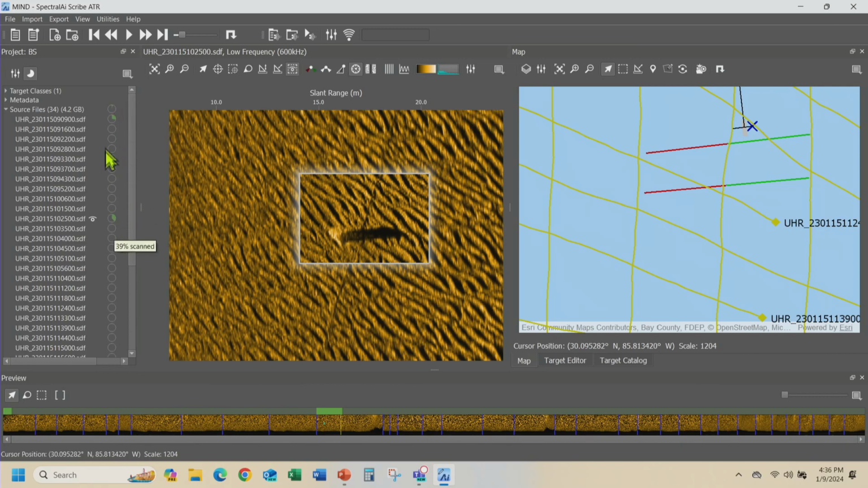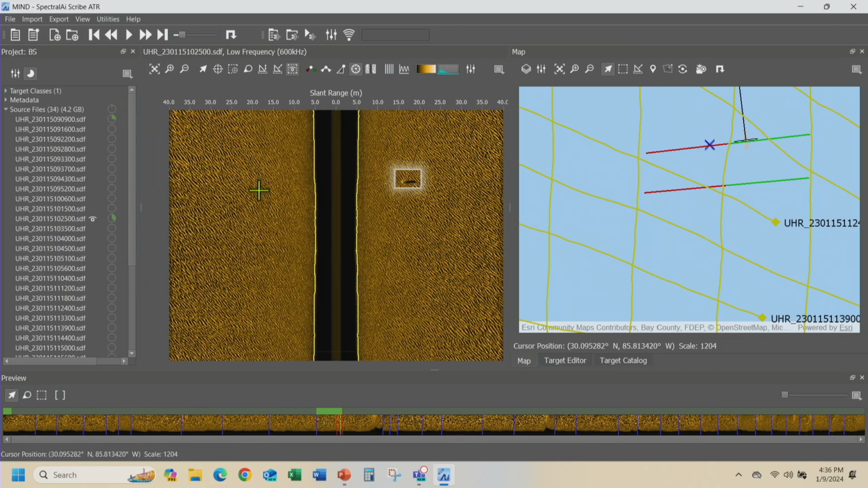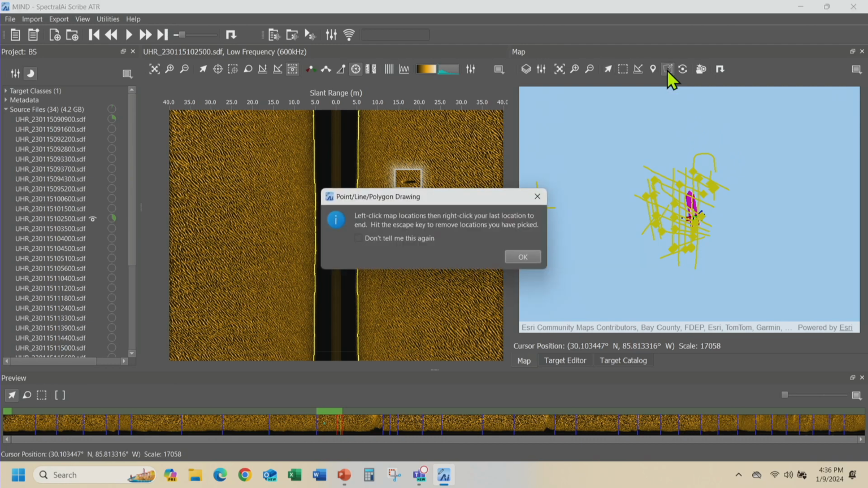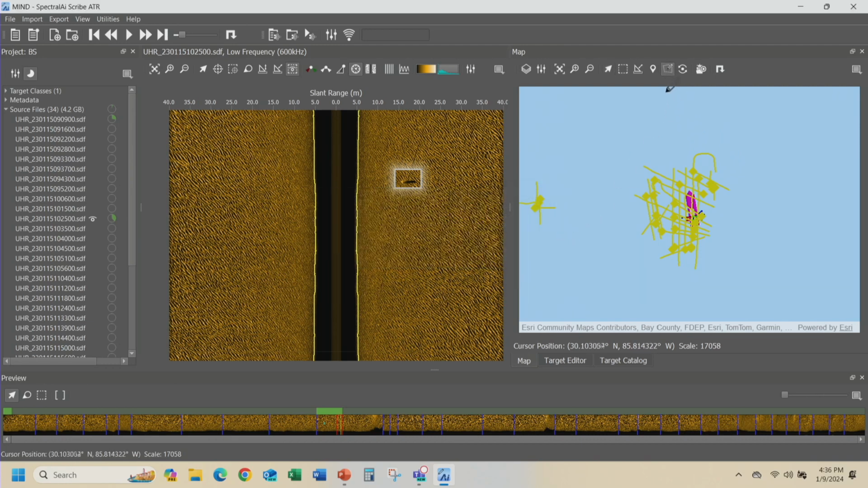I have looked at 3 lines, and I haven't done a particularly good job so far, but now I'm going to use ATR. So what I'm trying to find in this particular area is, I'm not interested in these little lines over here. This is my area of interest. So I only want to apply automatic target recognition in this particular area. So I'm going to create something called a geofence.